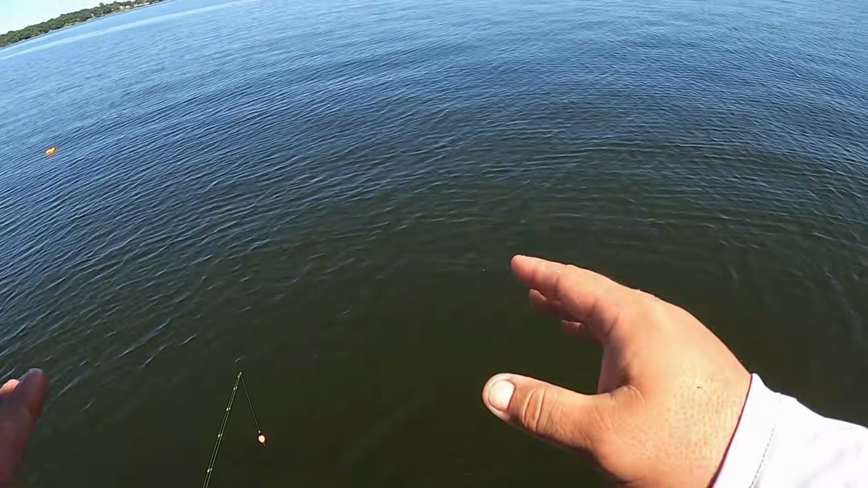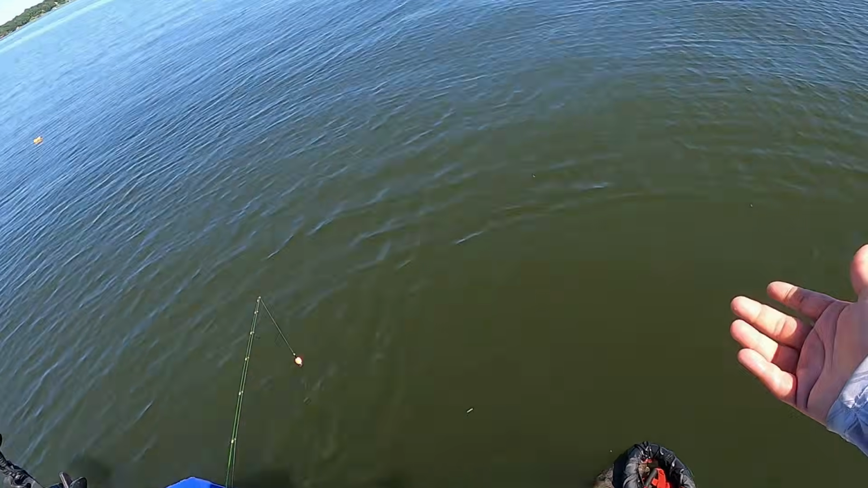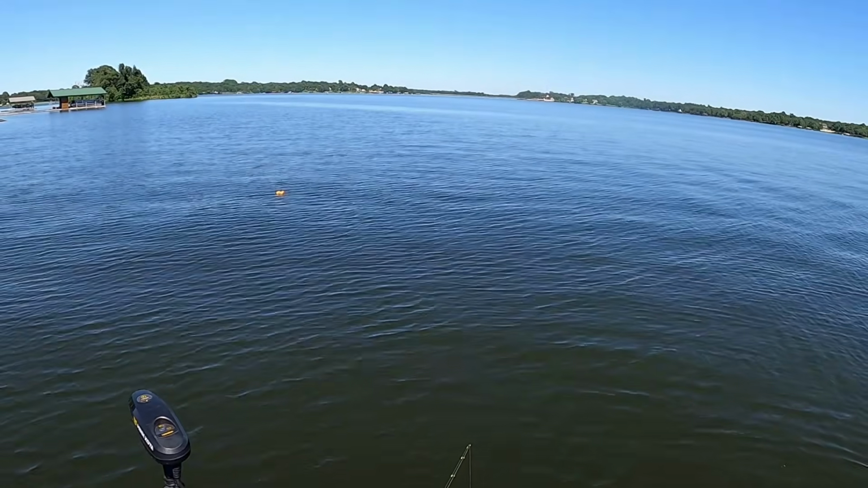All right, guys, right now we're sitting at 16 in the thump net. Well, actually that says 17 right there. So we're gonna go for a couple of more.